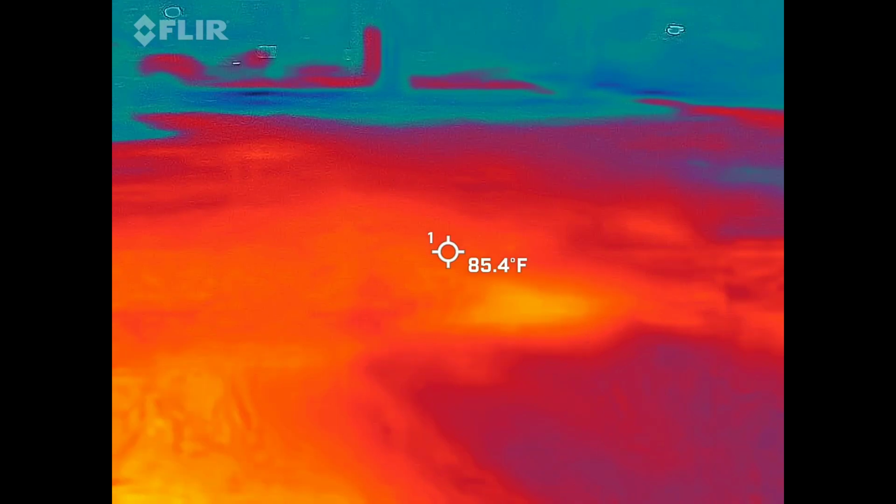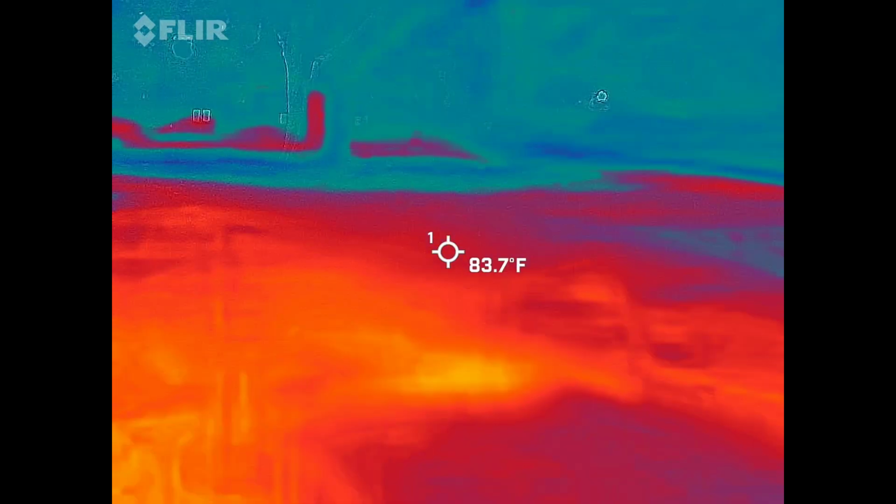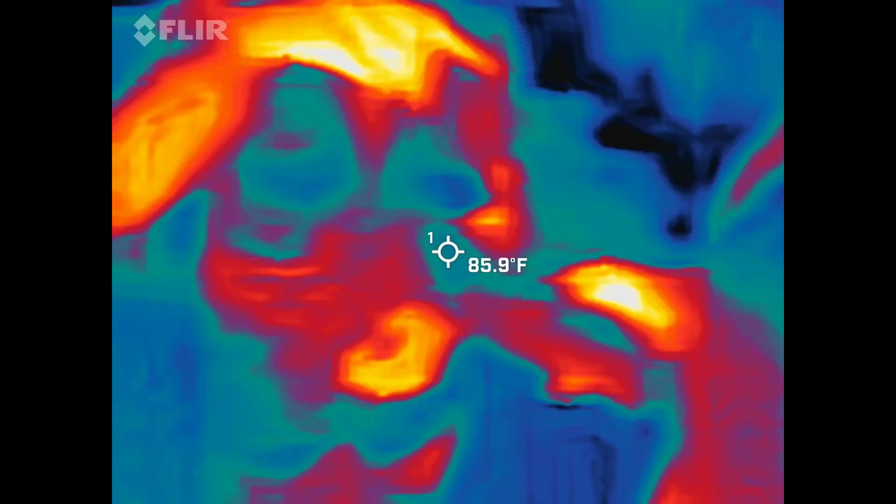Track. Inside. Yeah, see, I don't know if I'm good at this. I'm not good at catching it today. In Charleston. Oh, drill. Another. Greater.